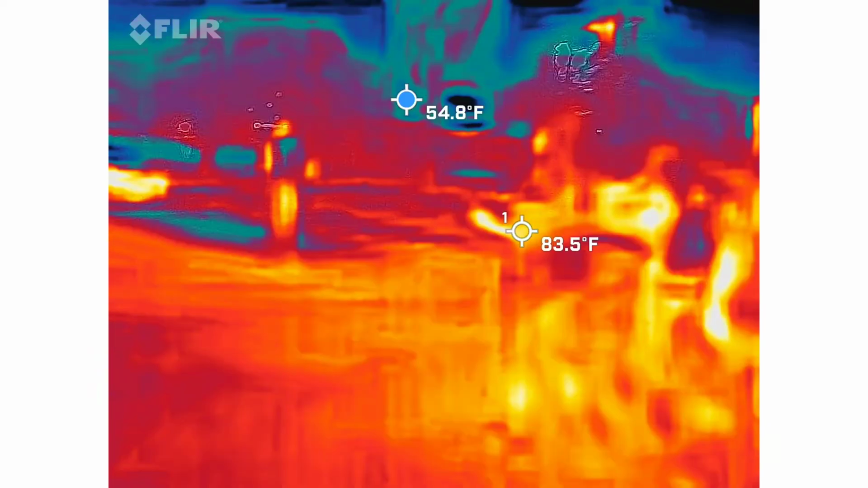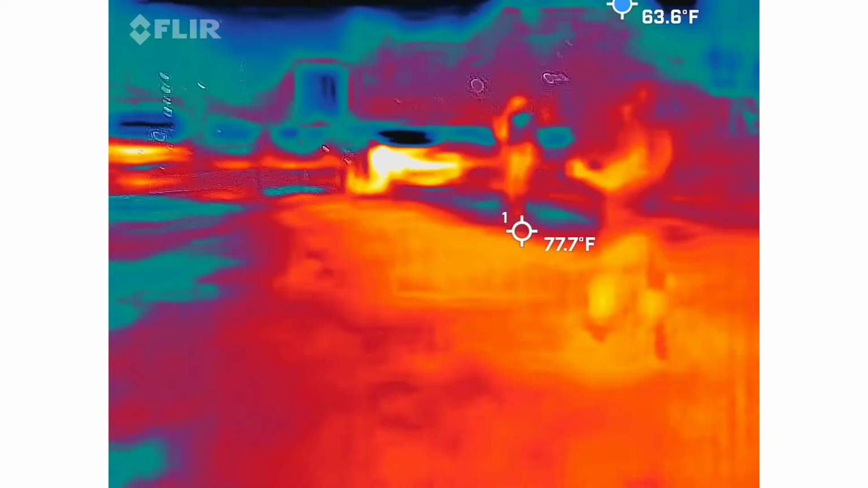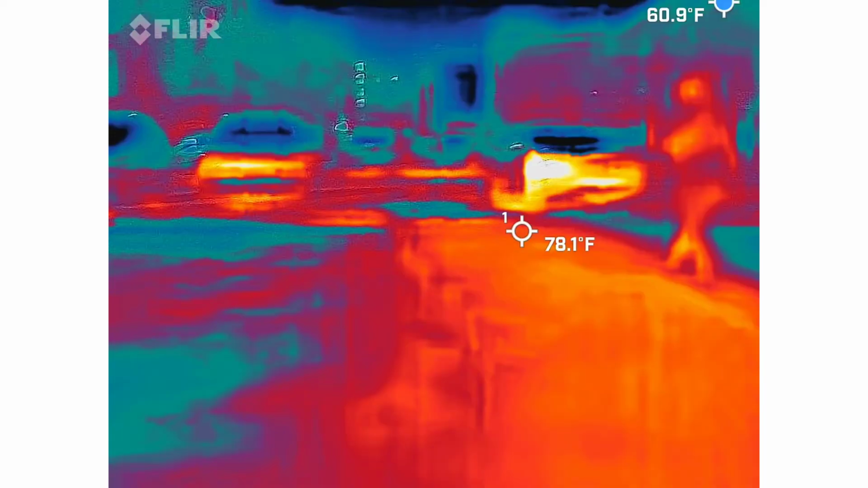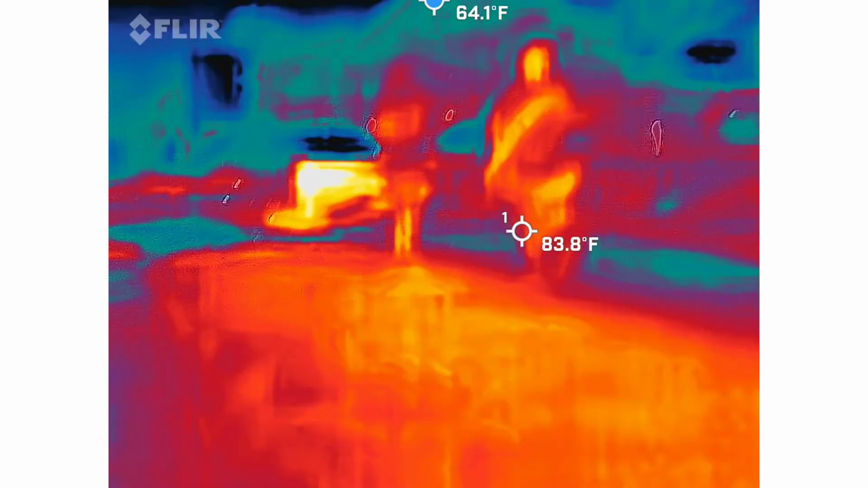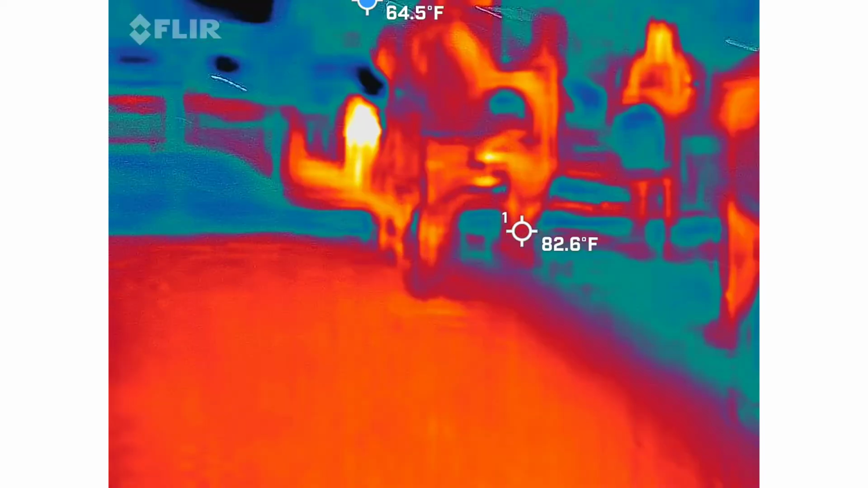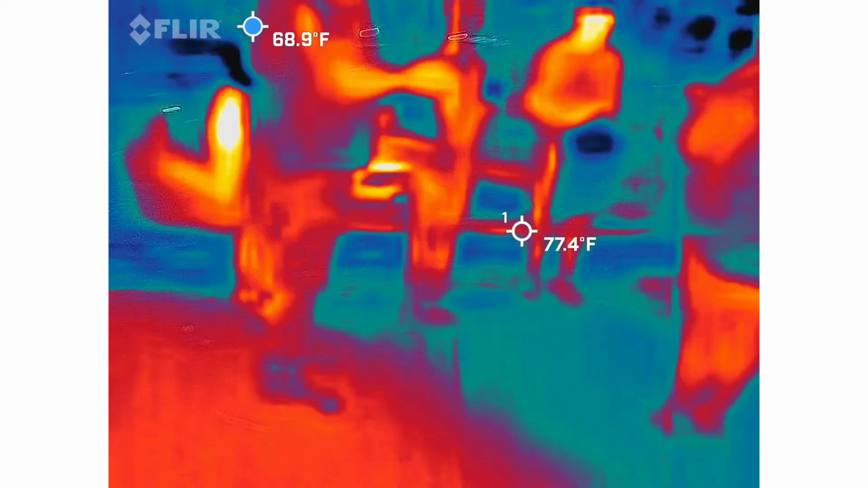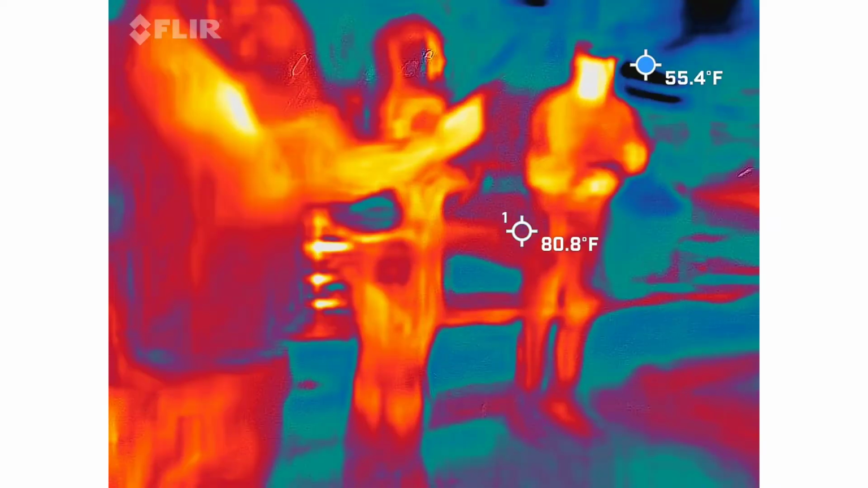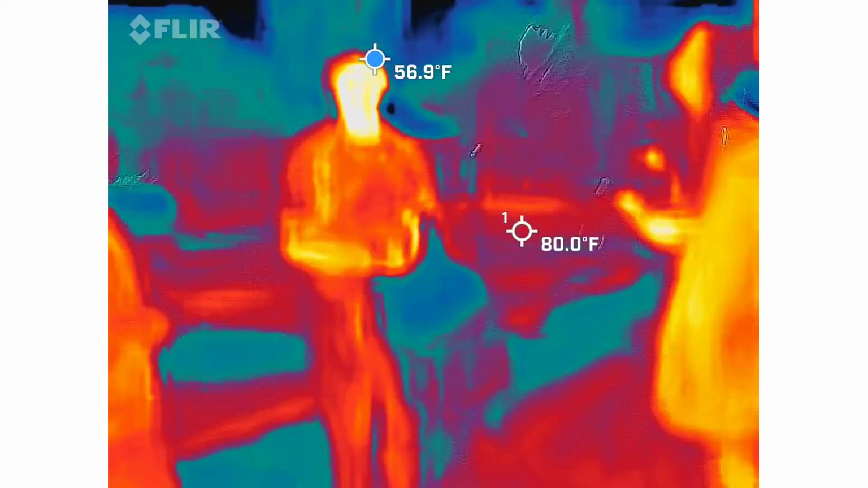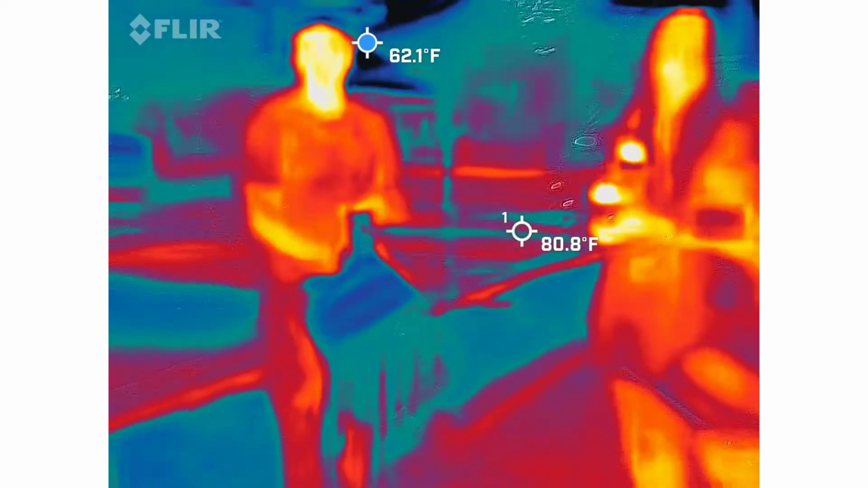Huh? There it is. Good job. Julian. Well, it got loud all of a sudden. All kinds of tones going on over there. What do you got going on? It's just flickering back and forth. A lot of green? A lot of green. Okay.